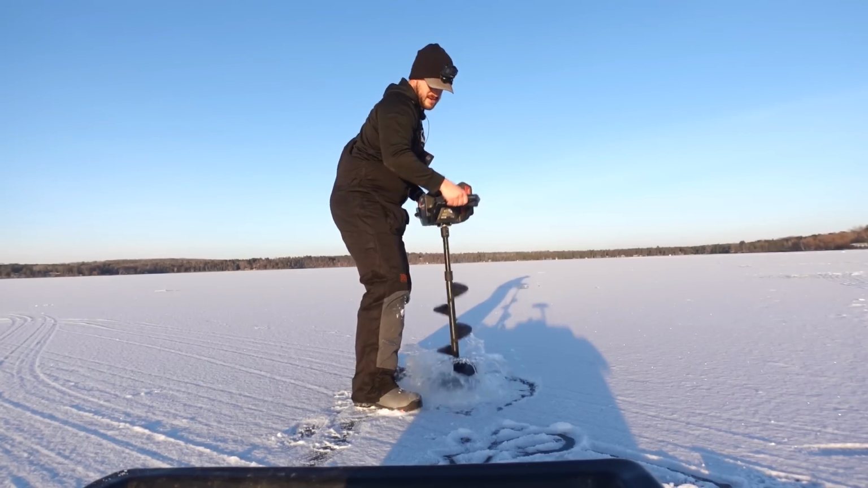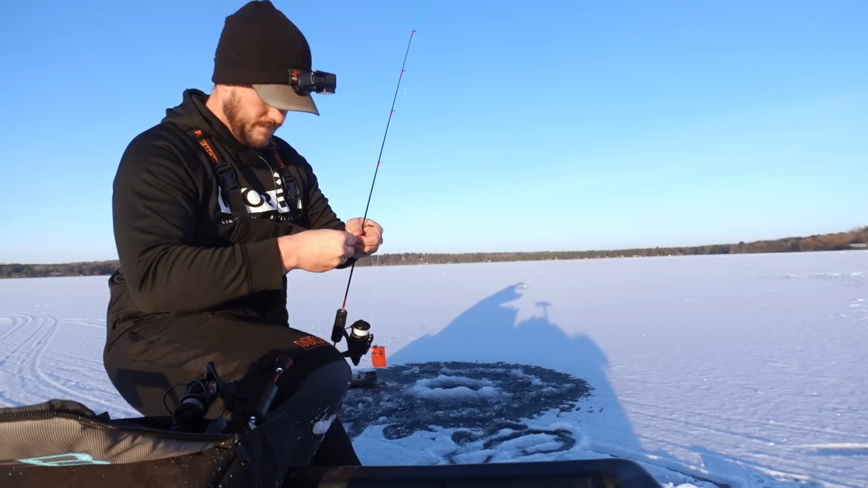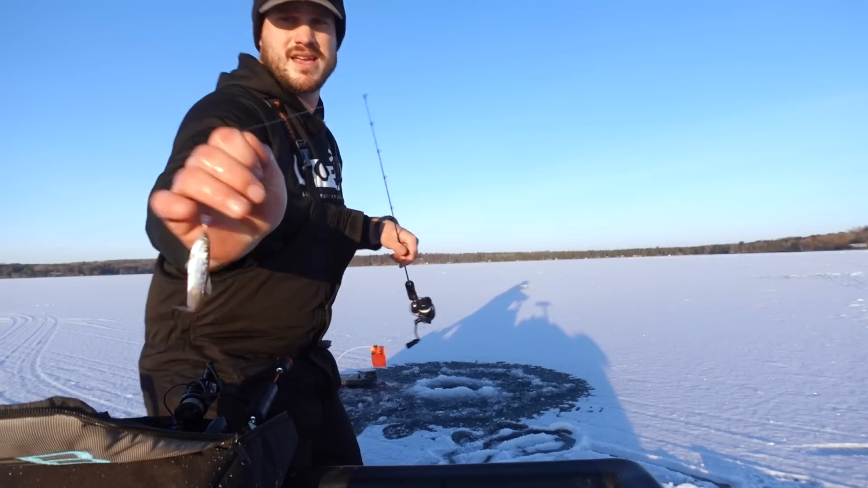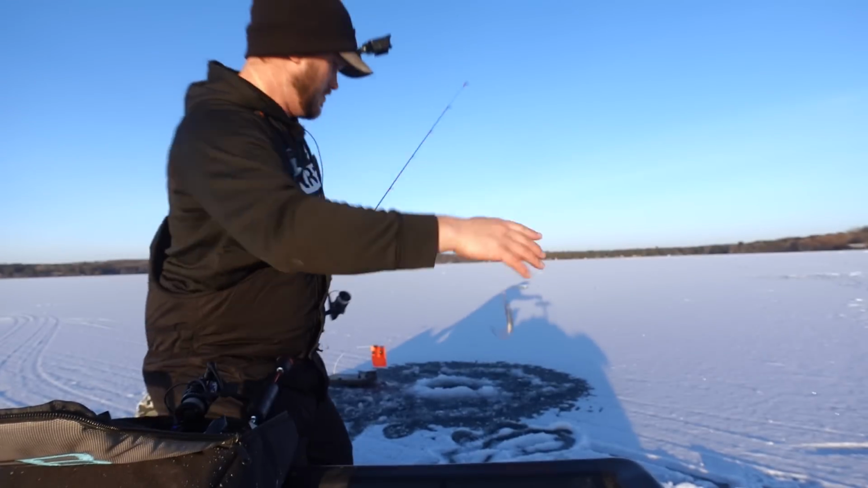Finish strong. And actually what I'm gonna do is drill a hole and get a tip up set up first, just to have something going. Then I'll kind of explain what we got going on, what we're fishing. Get my finicky fooler set up here. This is going to be on just a plain tungsten jig and a minnow.